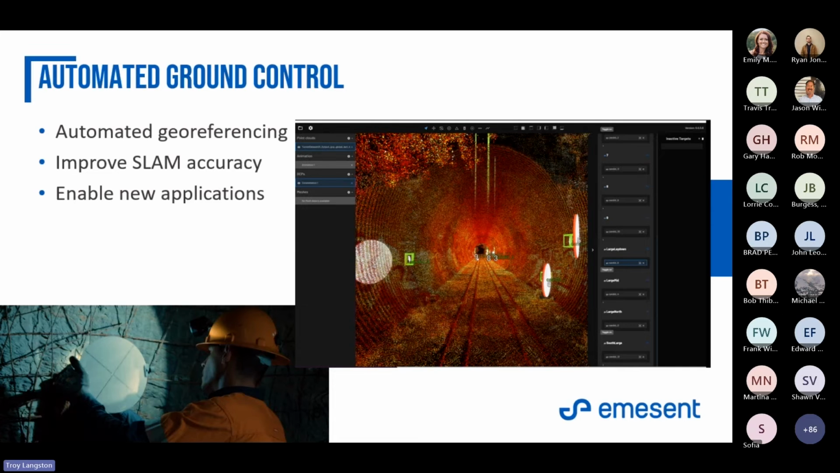We also have ground control. We automatically ingest ground control points. So if you have control points, you can bring them in up at the top.